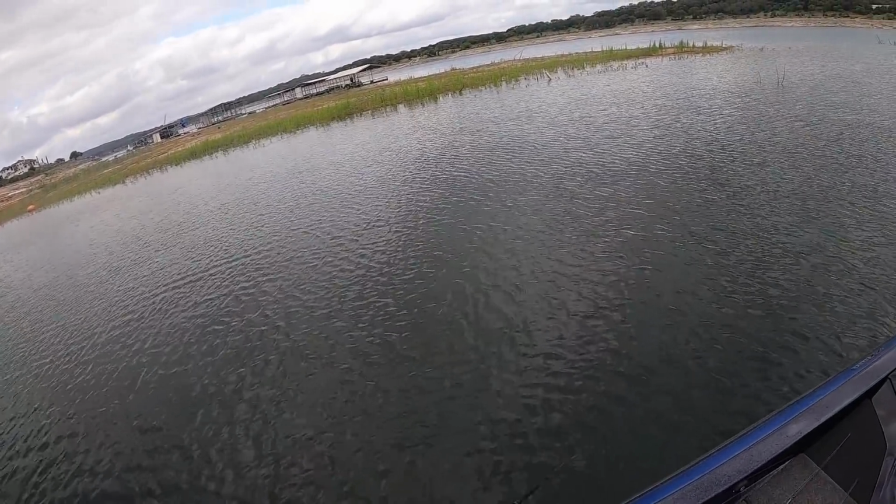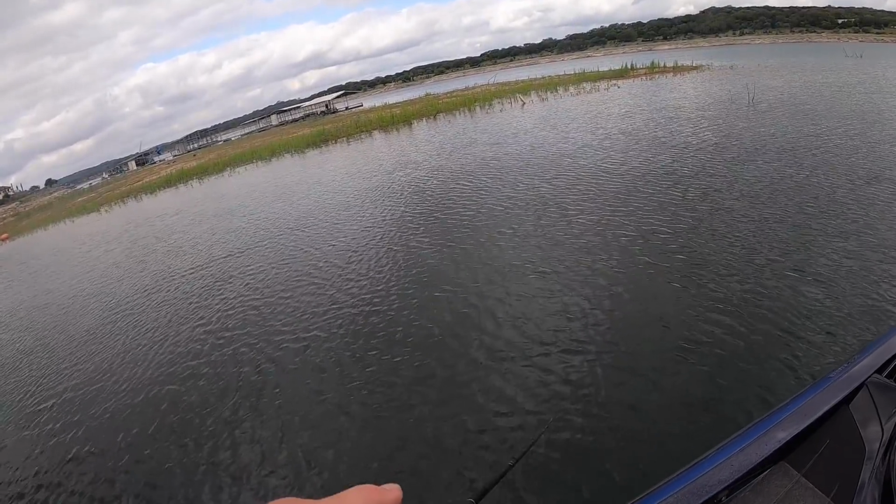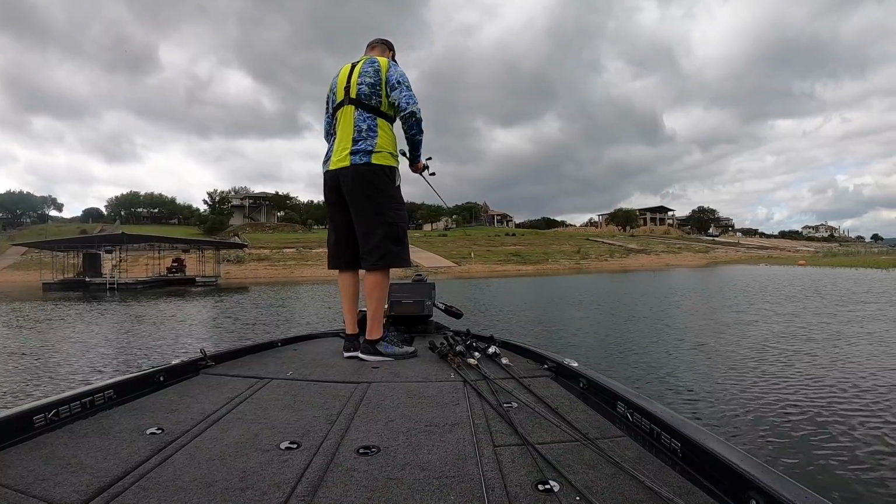I'm not even looking at the Panoptics. I'm looking at this grass line now. Well, this water has rolled up into these greens. Not a lot of grass on this lake, so when you find it, utilize it. 360 looks crazy. There's fish right out in front of the boat.